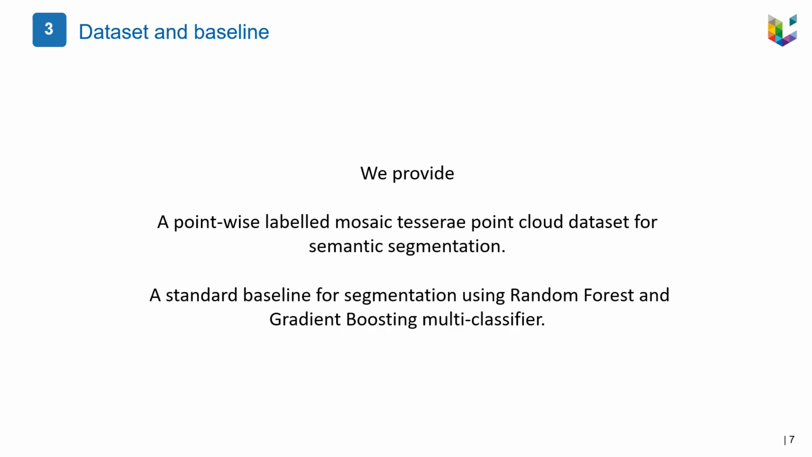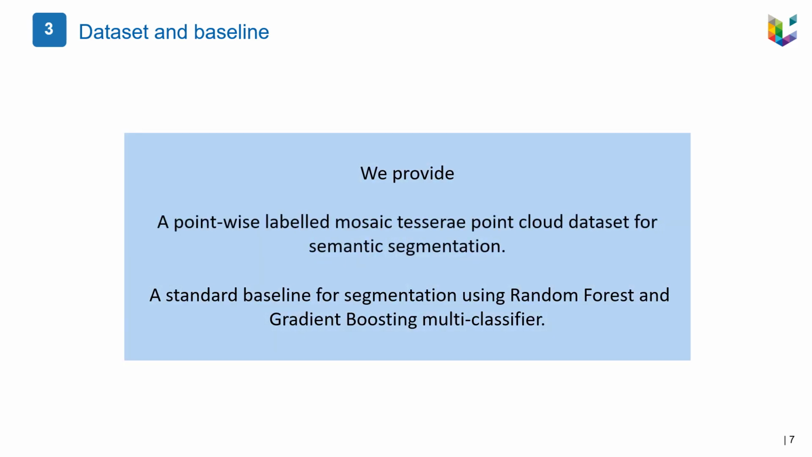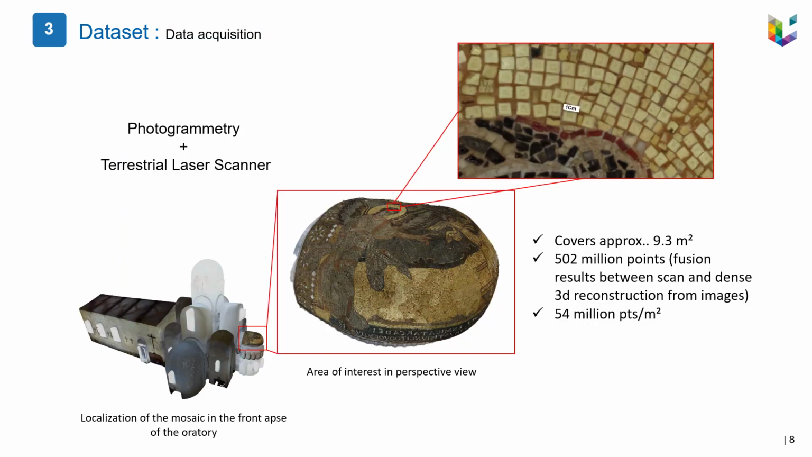So, we propose to extend the few existing mosaic segmentation approaches, especially over 3D point cloud, by providing two things: a point-wise labeled mosaic tesserae point cloud dataset and a standard baseline for segmentation using random forest and gradient boosting multi-classifier. First, TESSERAE3D was acquired by a phase-based calibrated terrestrial laser scanner, which is merged with dense image matching.